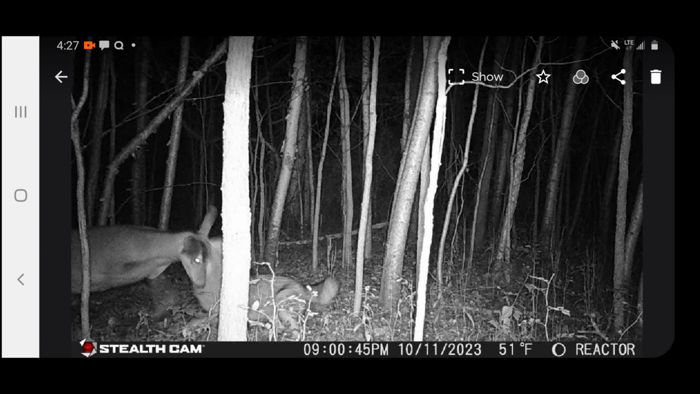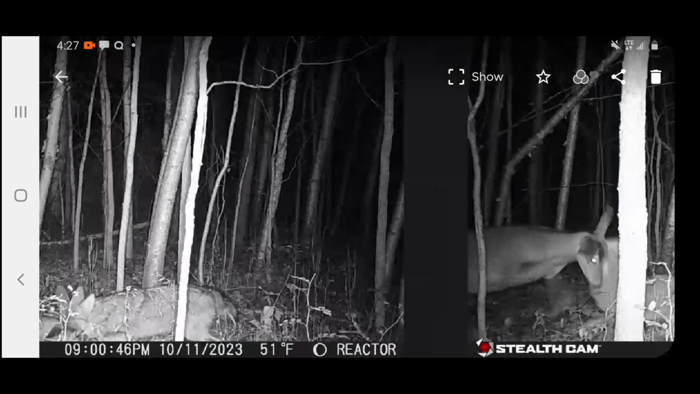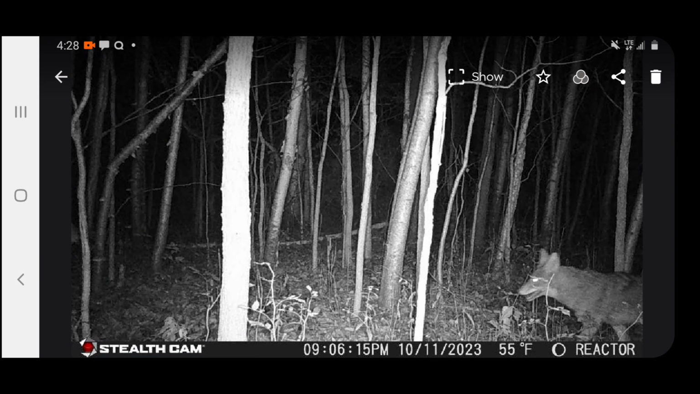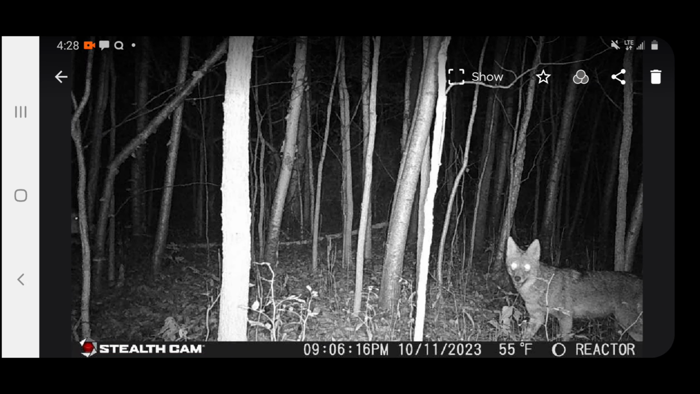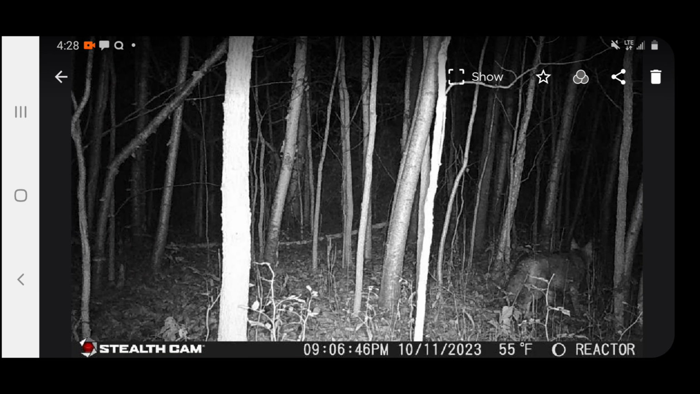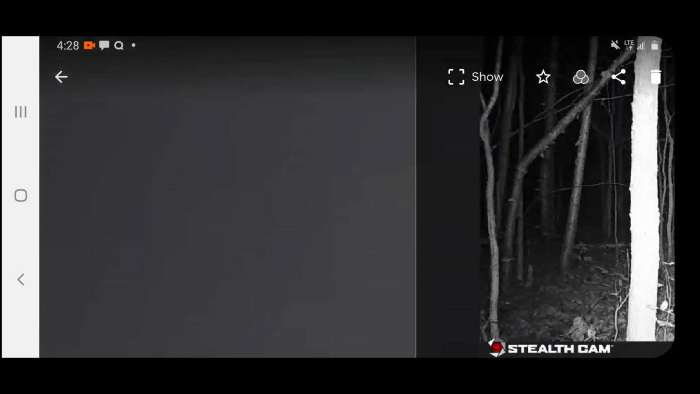Coyote's coming back. This one's kind of cool. You can see the little guy's rearing up, and looks like he's hitting the coyote, and the coyote's going for his neck. It looks like the coyote got him down, and they must have broke off. These should all be in order here. Coyote sees my trail camera. Must see the little red light glowing. He doesn't seem to care though. Little buck on the left there just watching him. Just having a little stare off. Pretty coyote though.